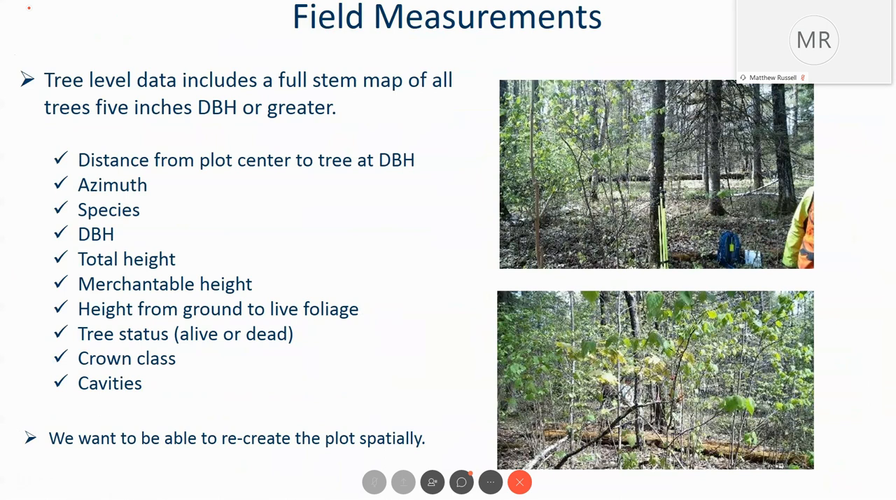So what did we collect? Plot level data with full stem and trees. In 2017, we collected trees 3-inch in diameter and up, and we changed that in 2018 to 5-inch in diameter because we were not really seeing the benefit from that smaller tree count. We weren't seeing it in the LiDAR, so there's no reason to measure it at the moment.